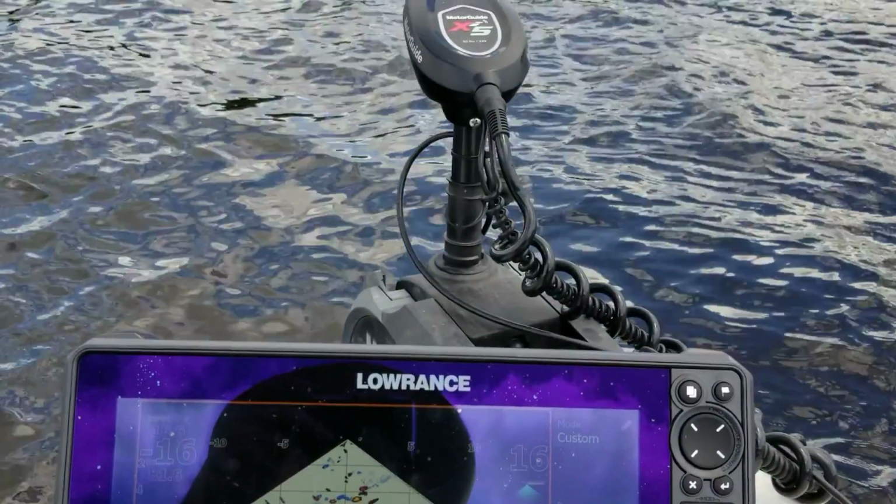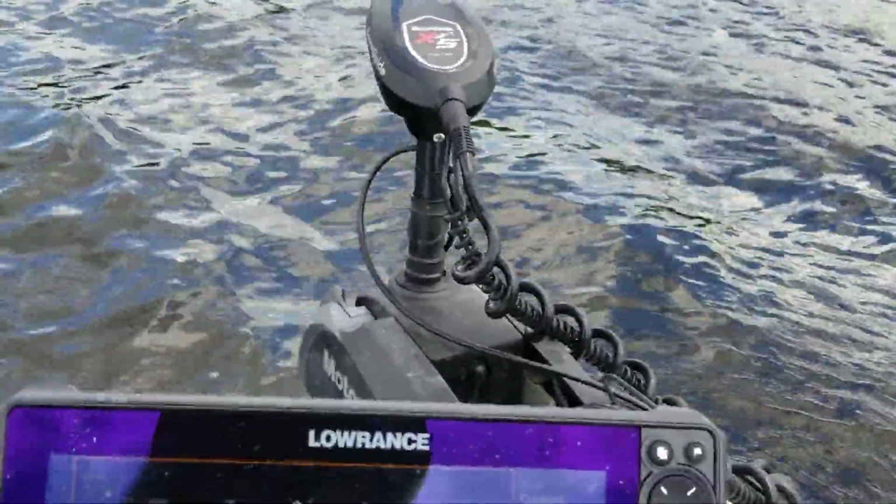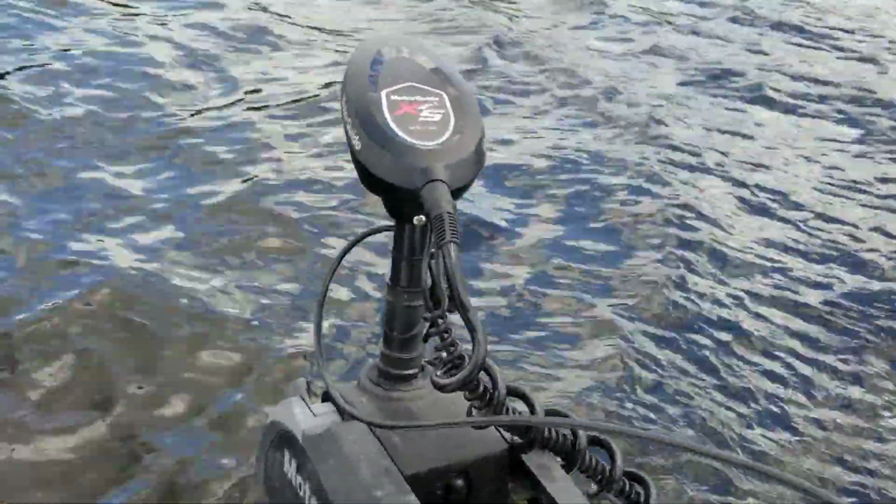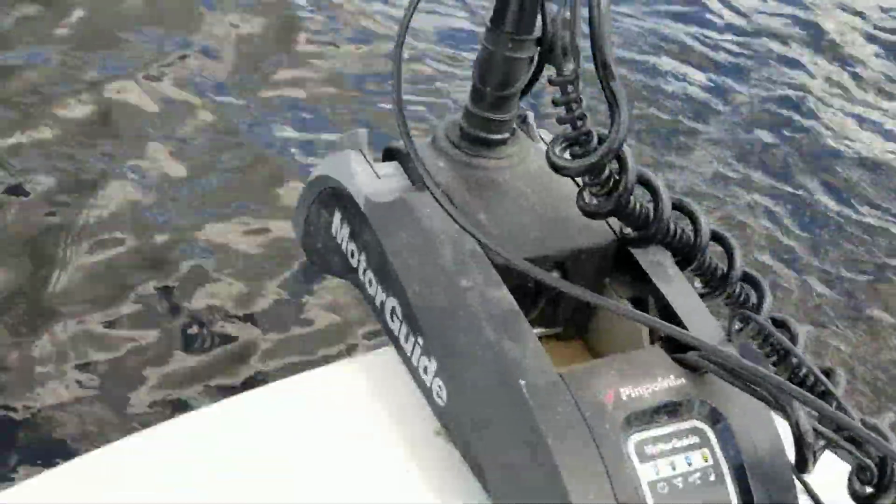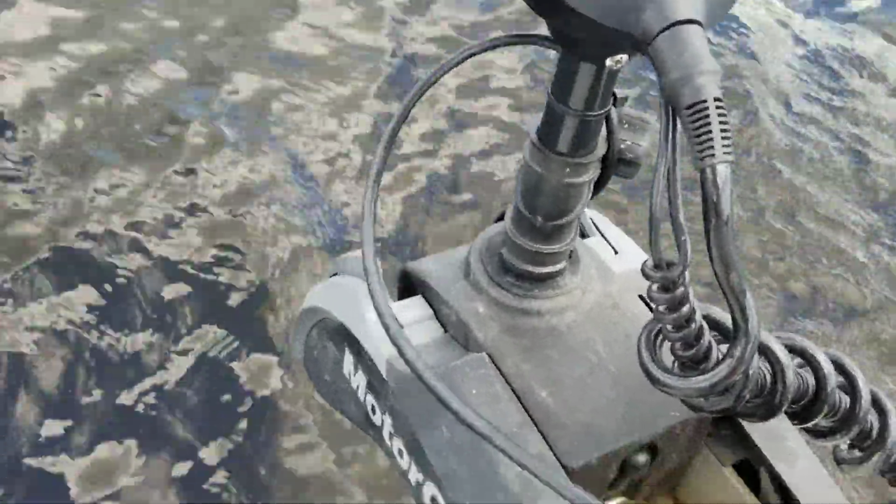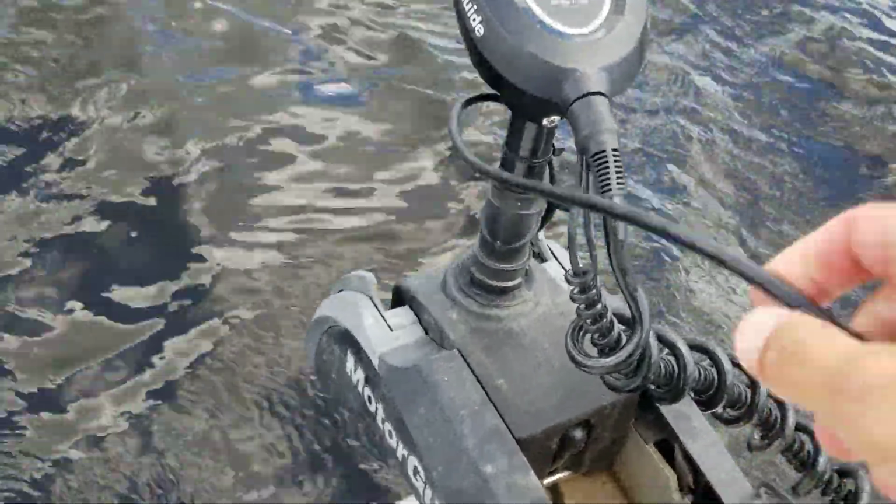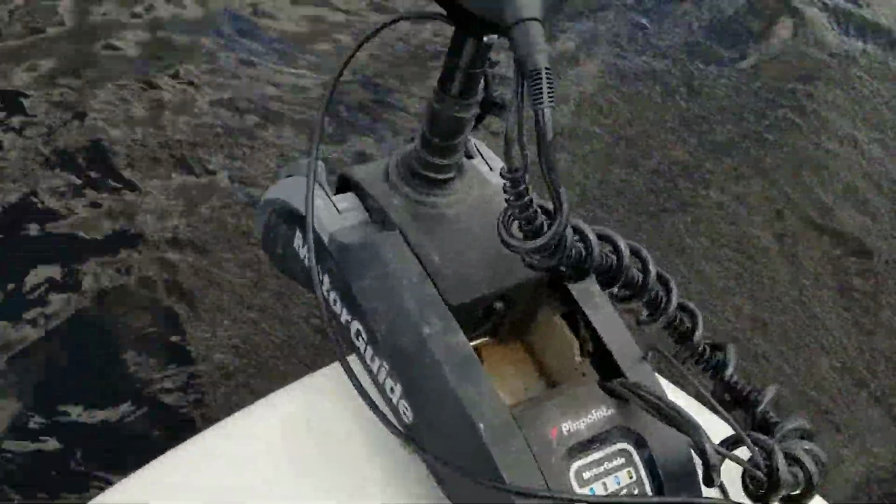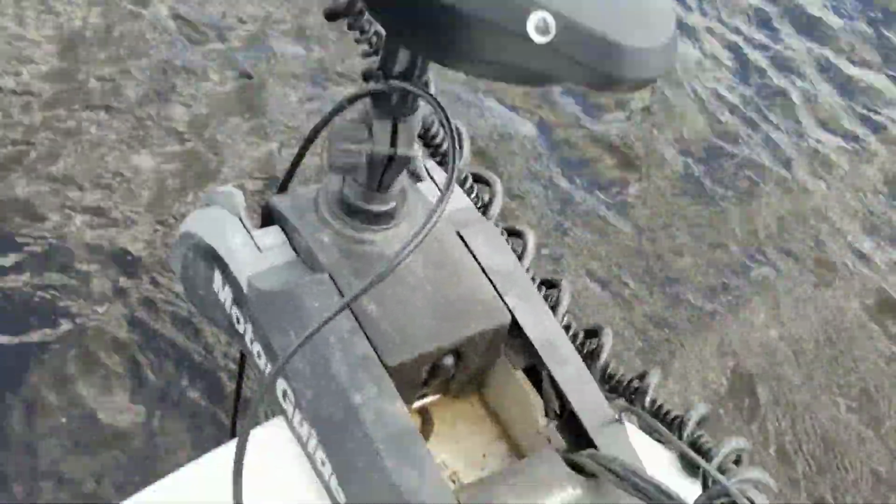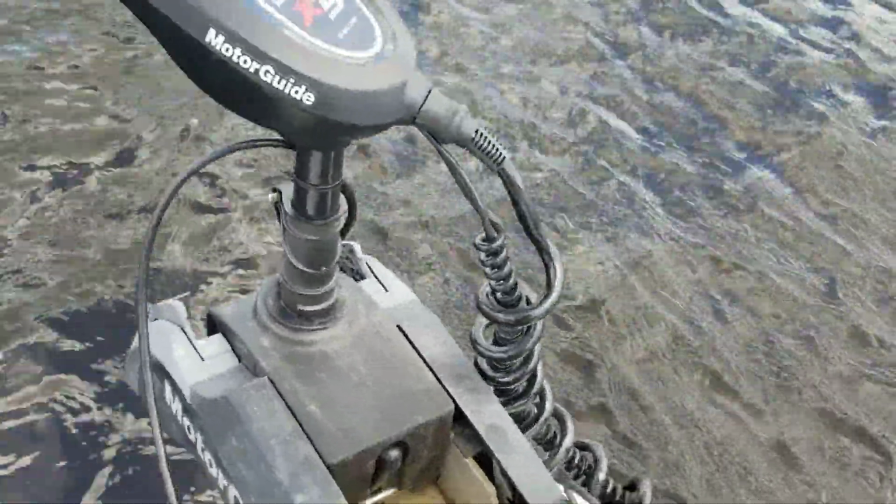And now I'm just drifting out in the open. I'm going to play around with the controls and the cable management. I'm not too impressed with the MotorGuide Xi5 and how, unfortunately, on the shaft there's really nowhere where you can manage the cable along the shaft, and so it's kind of a mess here. As you turn this thing, you can only secure it in 2 spots. One there with a cable tie, and then one down at the very bottom.